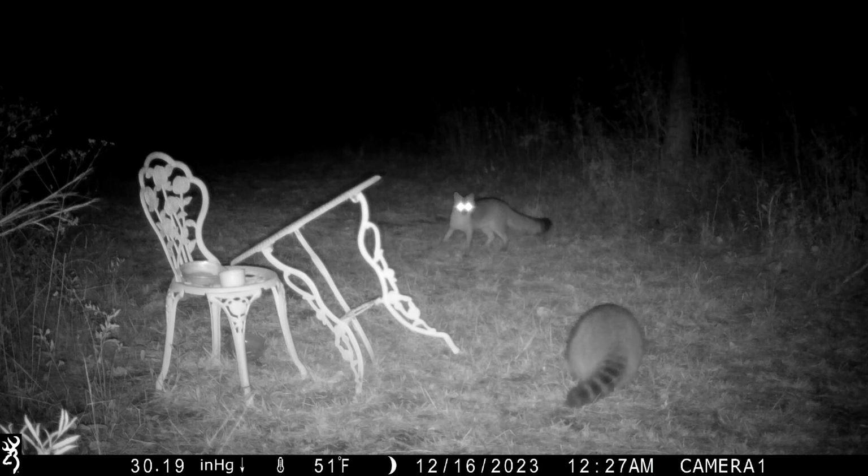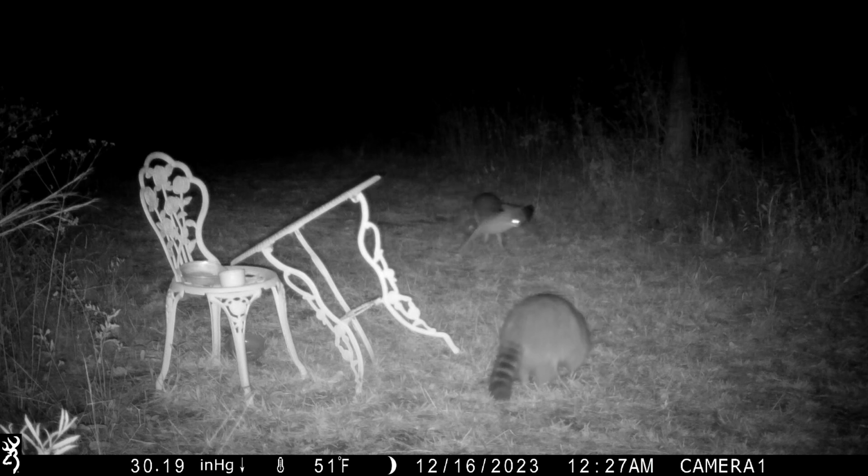So we got a fox and a raccoon. And he's jumpy. Now, is it because of the table and chair? Because he still has not come around those that much. Or is it that raccoon?